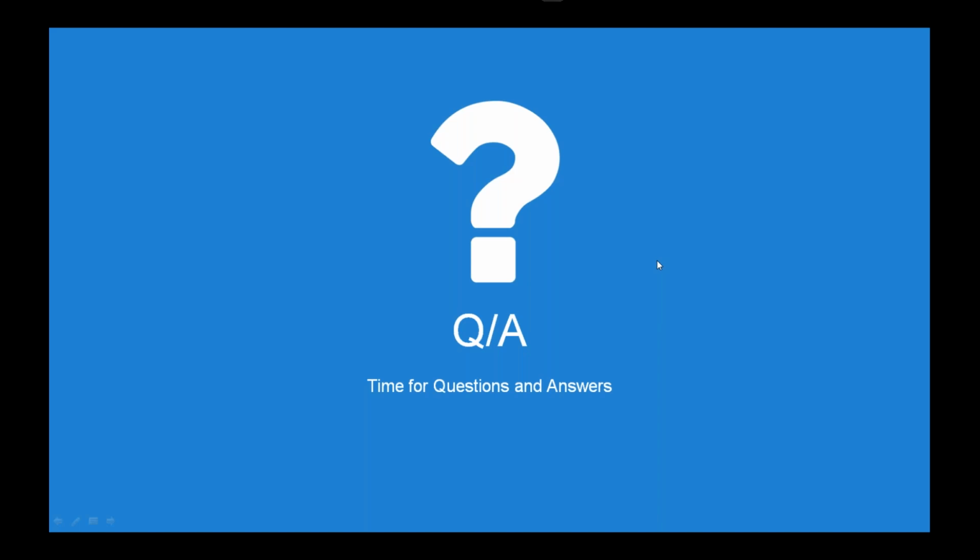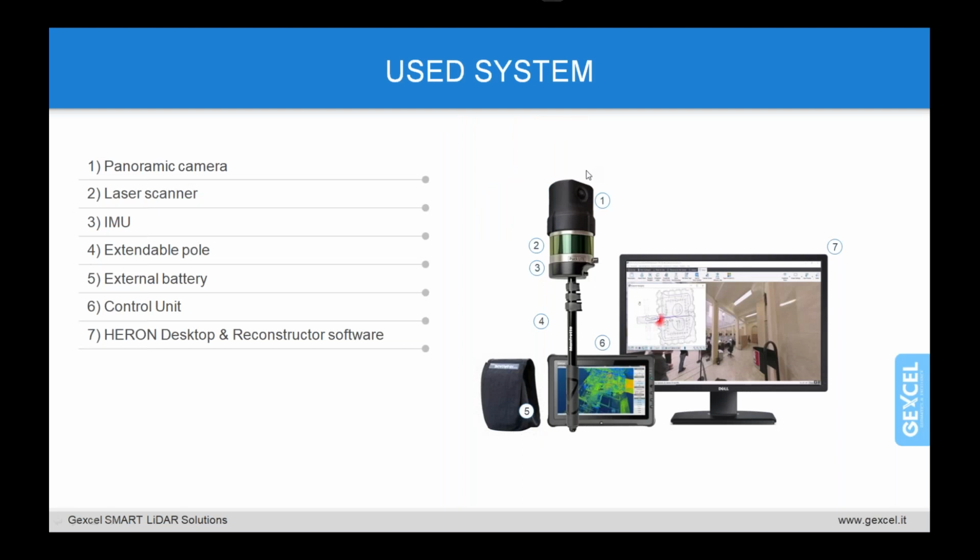Then we have a question about colorization. Is the cloud colorization automatic, or do I have to post-process the data? Let me go back for a while to this slide, because as we mentioned, we integrate a camera in any kind of HERON series. While you are doing the survey in real time, the system also acquires pictures.